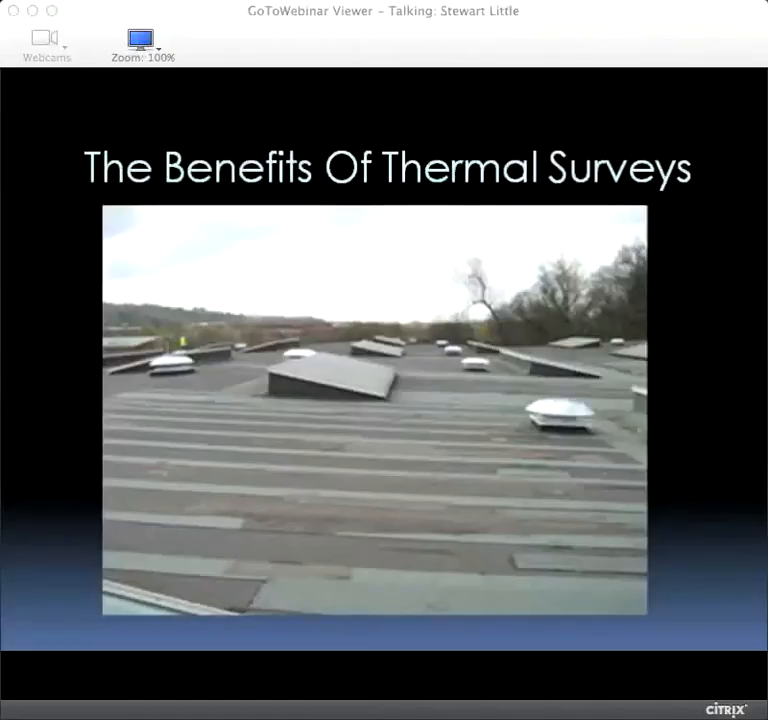Yeah. So it's a really interesting one here. This was a project that I became involved with probably about 8 years ago, actually. But it was a large scheme, 3,000 metre roof area, that had been repaired over a period of 10 years. And it was continually getting worse and worse and worse.